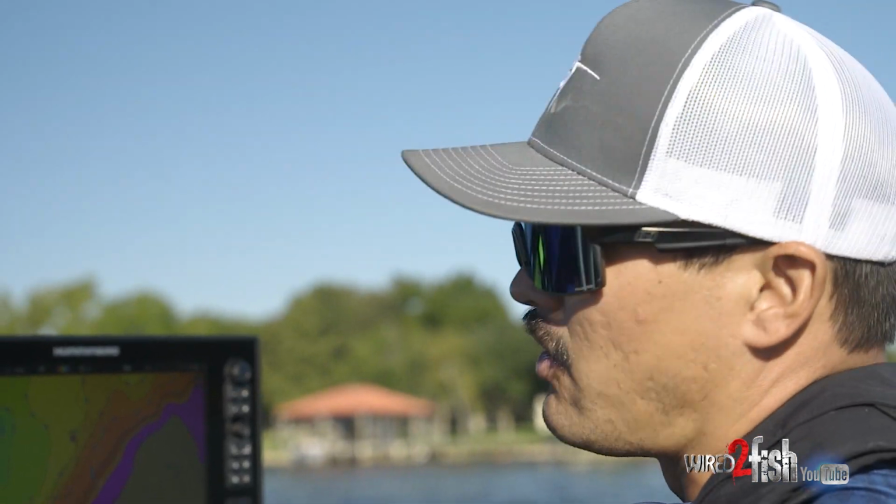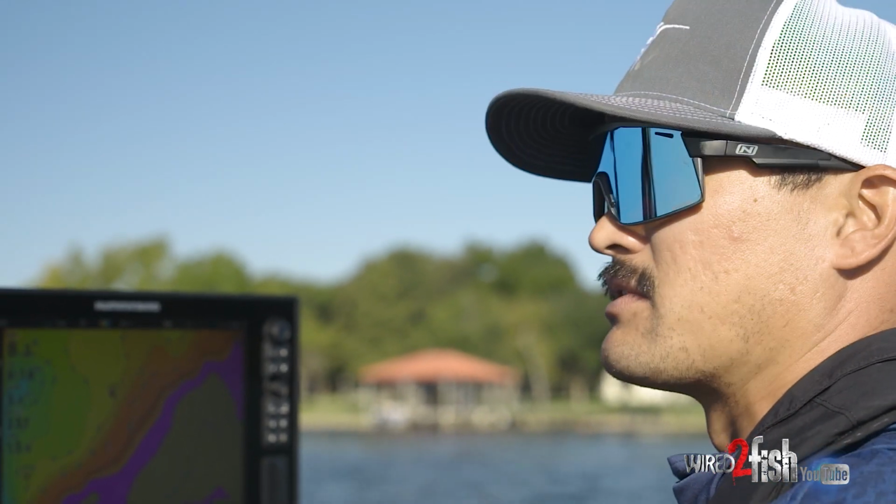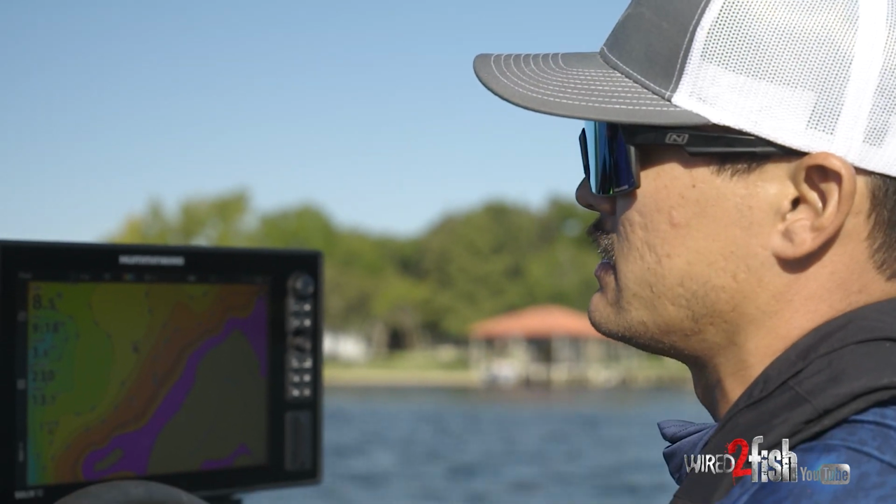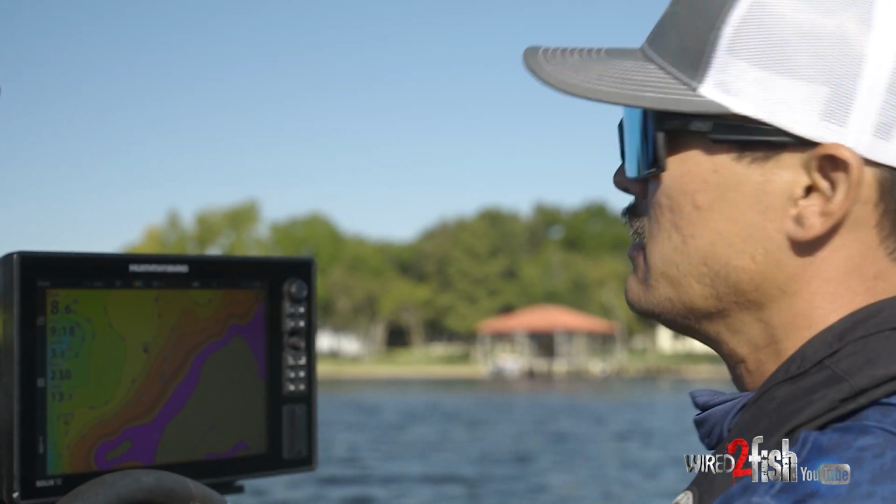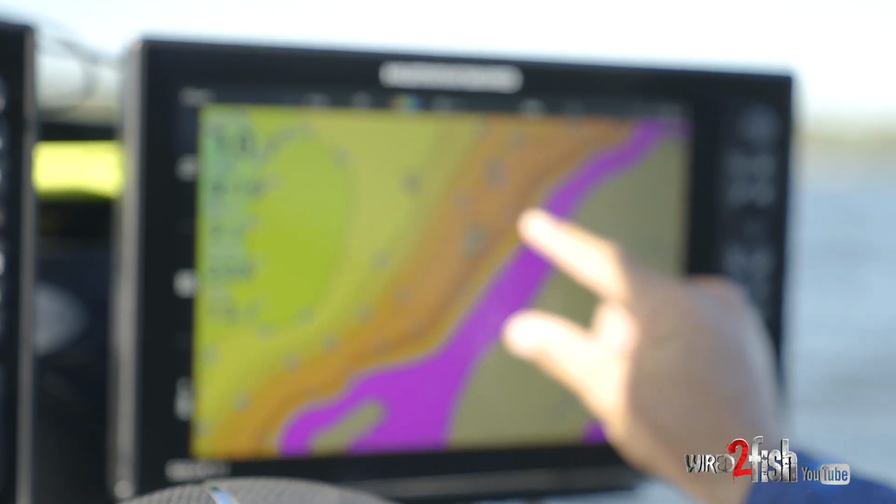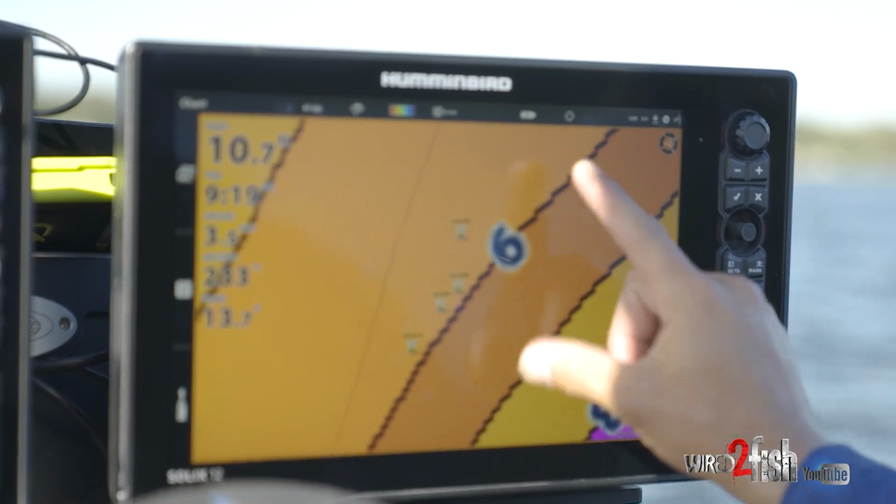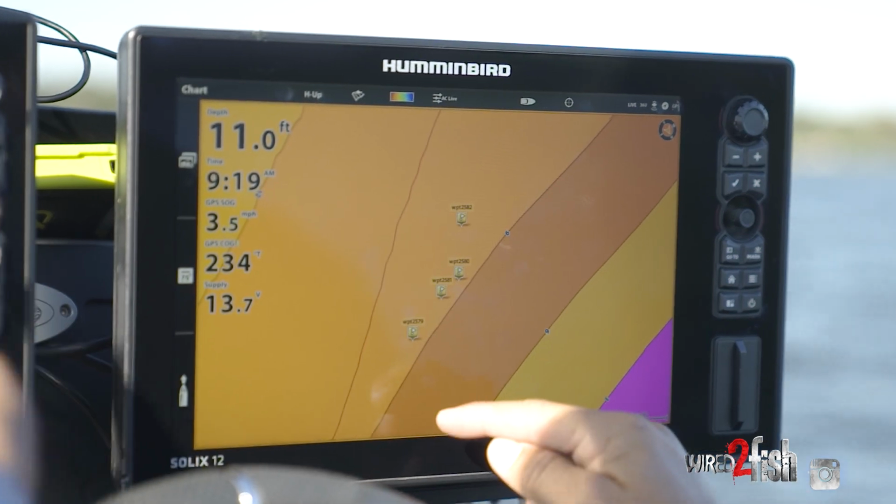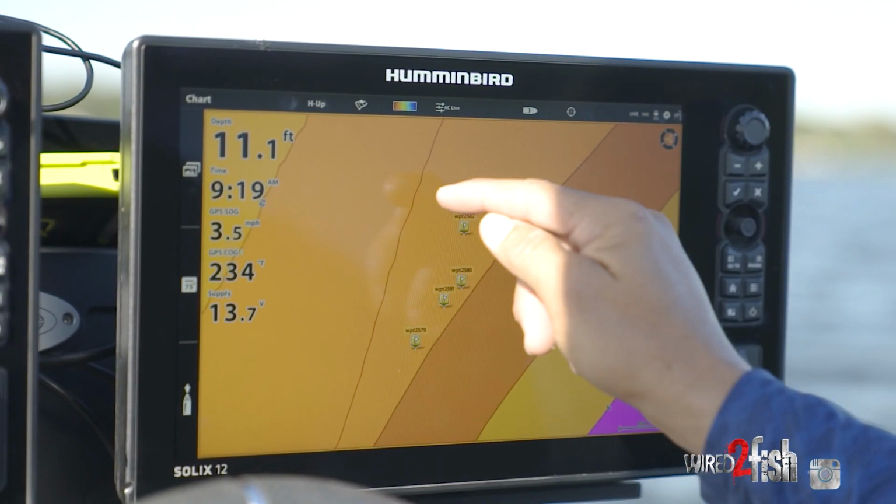that's where your bass will eat all year long, is just in those voids. They relate to those lines. And it's really good form, good practice, as you're idling along graphing the area, to take your time. A lot of times you could actually set these waypoints on side imaging here, drop your waypoints and almost create a contour line of your own.